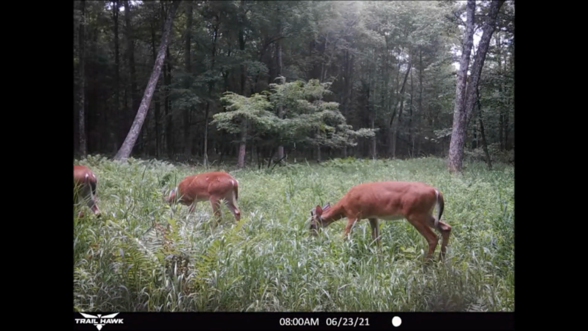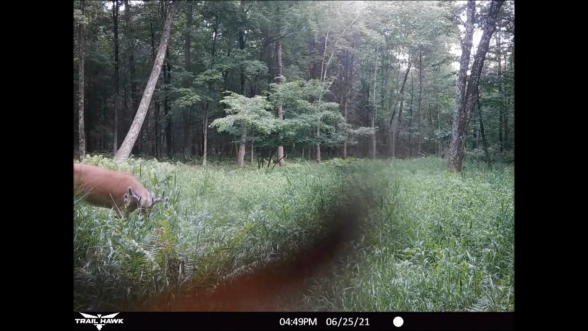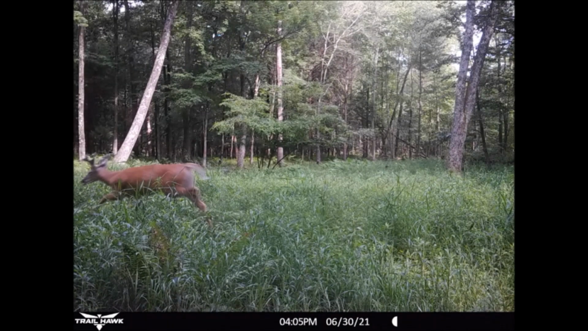A little over an hour later, with the 6-point gone out of the food plot area, this spiked buck moves into the food plot to check out the action. Then, a few days later, late afternoon on the 25th, the new sheriff, the 8-pointer, shows up for a snack in the food plot. He makes one more late afternoon appearance in the food plot on the 30th at 4:05 p.m. as June draws to a close.